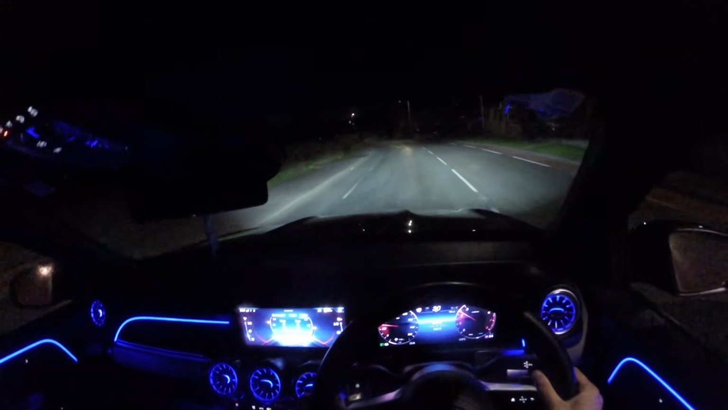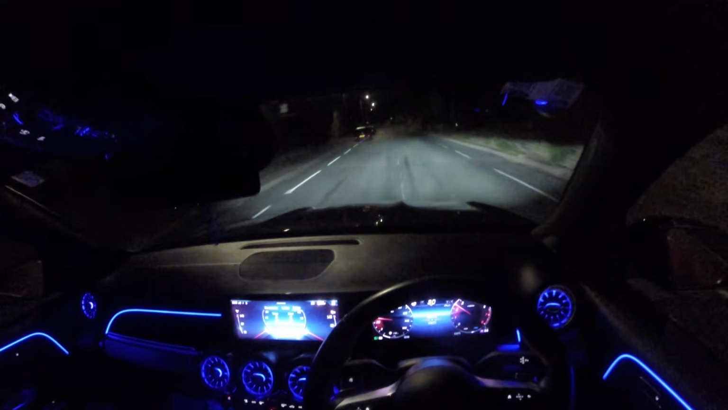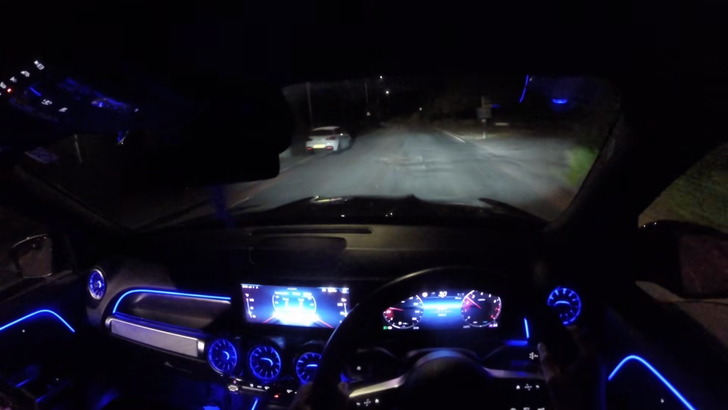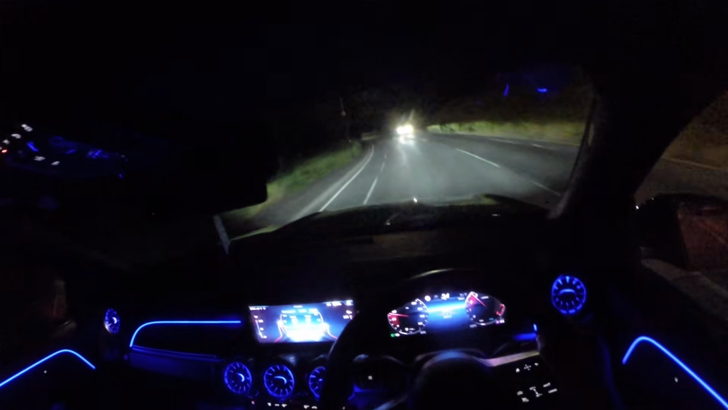Oof, the car actually sounds really good. The interior is really nice as well. It's just the back end, the back of the car doesn't look nice. The front of the car looks nice. But yeah, I found on the motorway it's not very fast. When I put my foot down, it doesn't move very fast. On these lower speed roads it's alright.